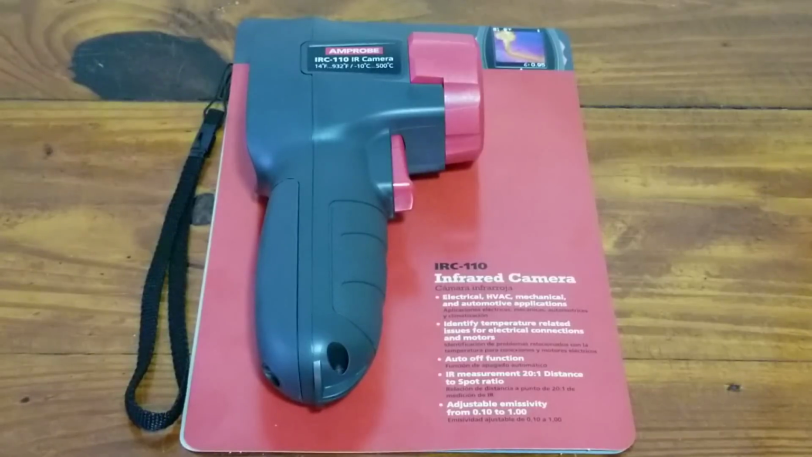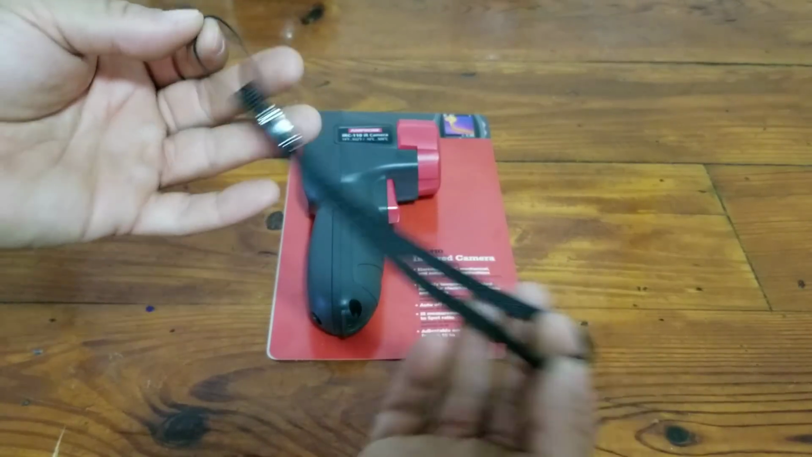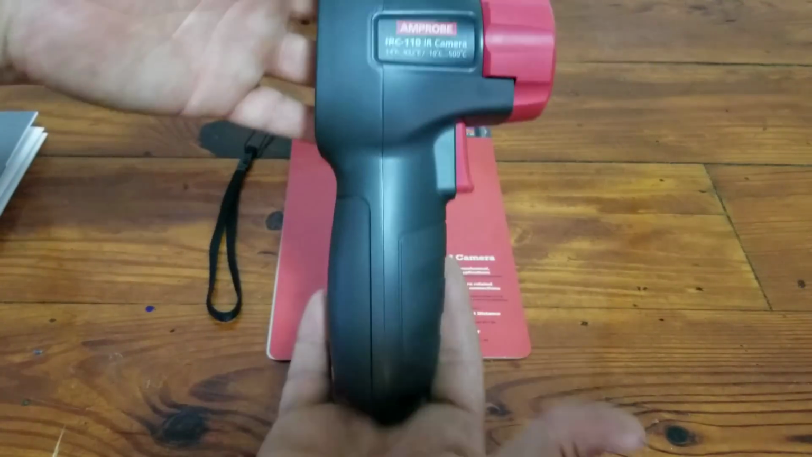And what we're going to do is go through the features first, and then we'll turn things on and test the product out. So this is what you're going to see when you open the package. You're going to get a little wrist lanyard, obviously the instruction manual, and the thermal camera itself.